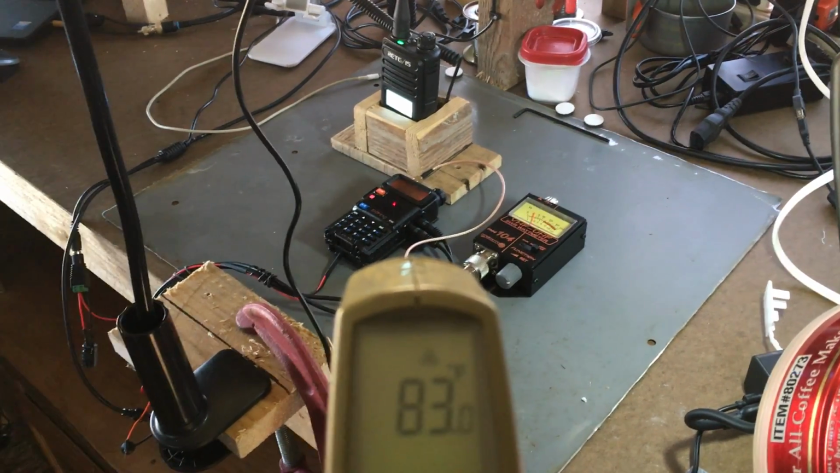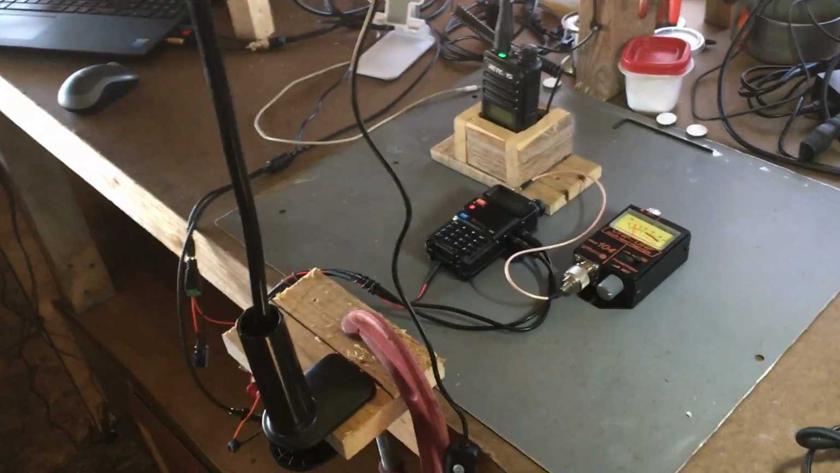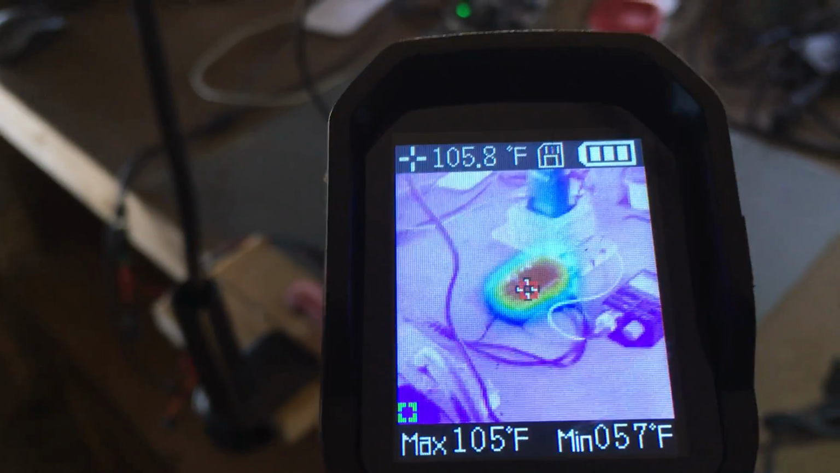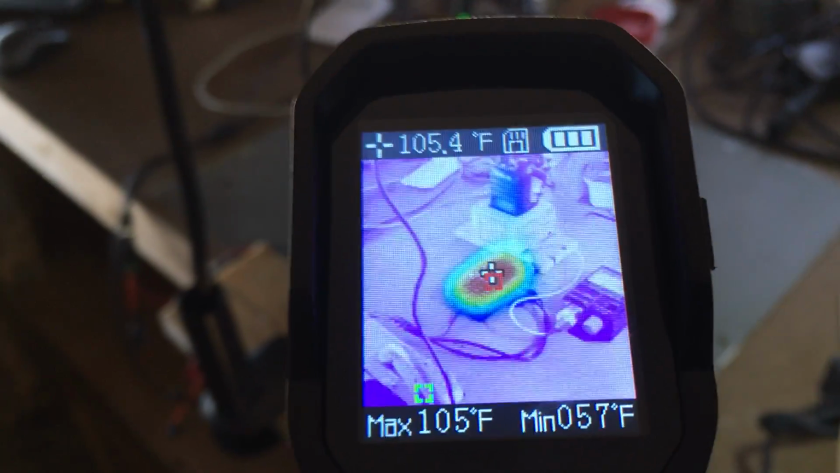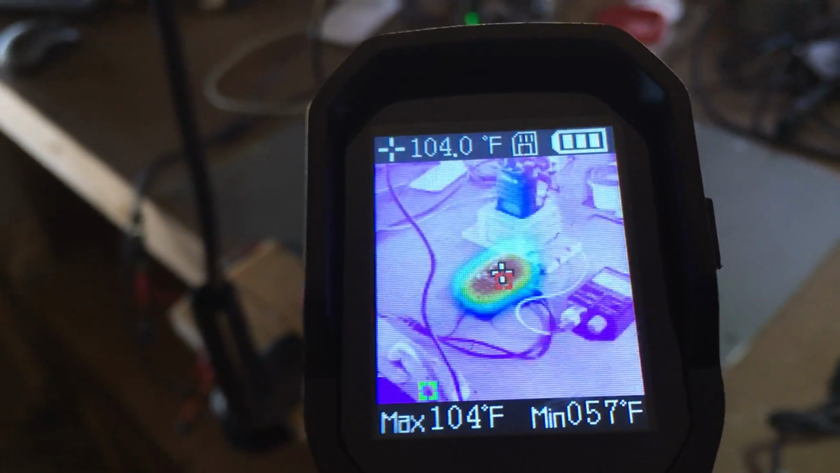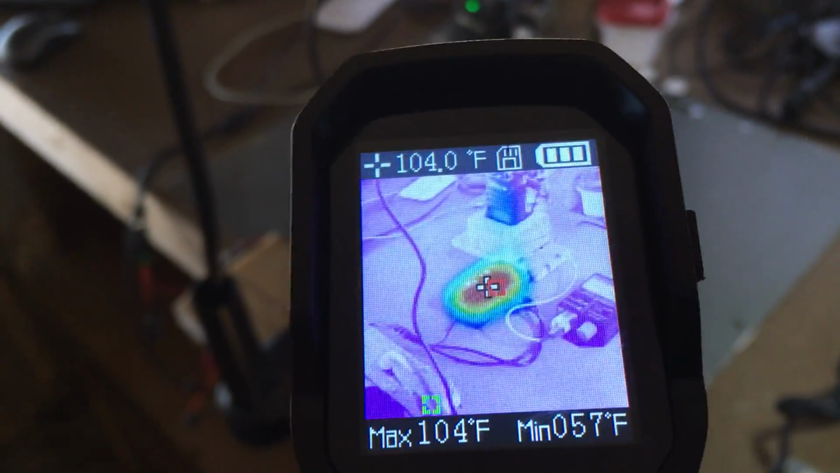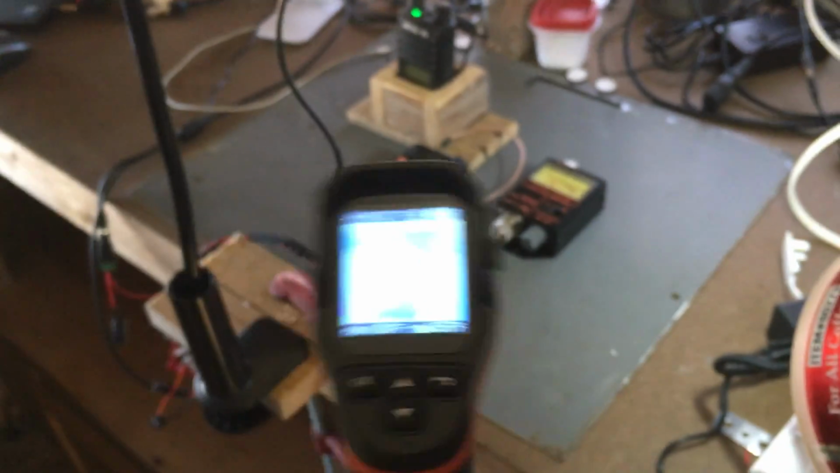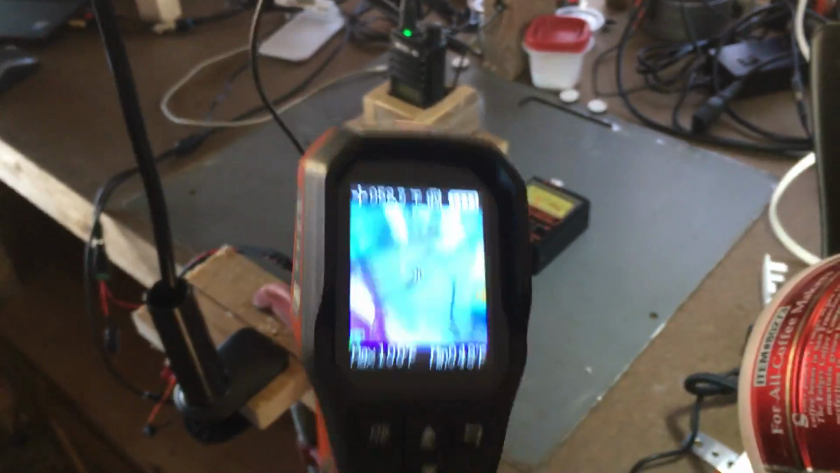And it's transmitting now. Let's see if that changes with the thermal cam while it's transmitting. Maybe a little bit more. I think it's still transmitting. I can see the green light on the receive radio. So, there it is.